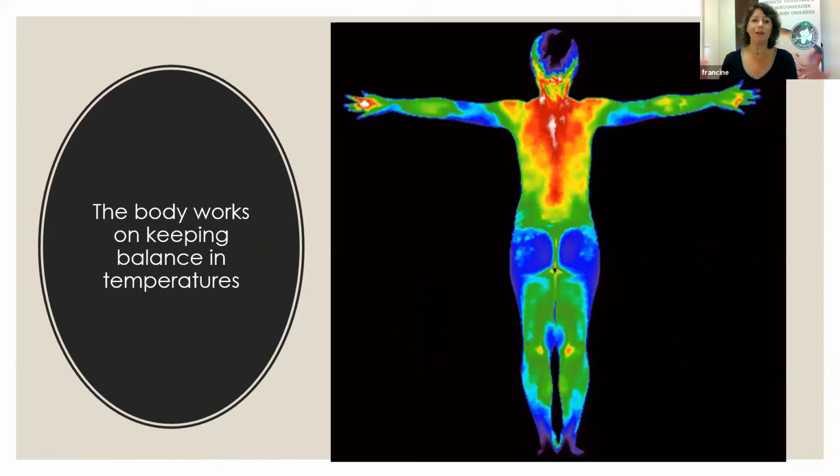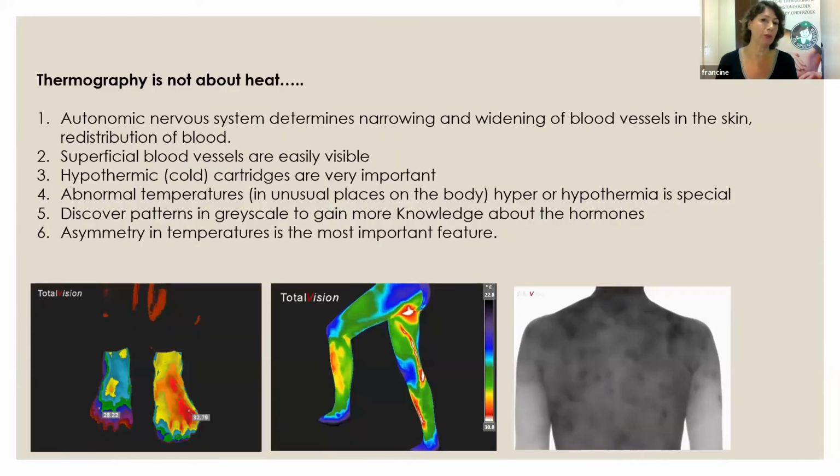And the body works on keeping balance in temperatures. It always does that. So the most important thing we are looking at with medical tomography is asymmetry. If there's an asymmetry in temperatures, that's strange. We think, what's going on here?